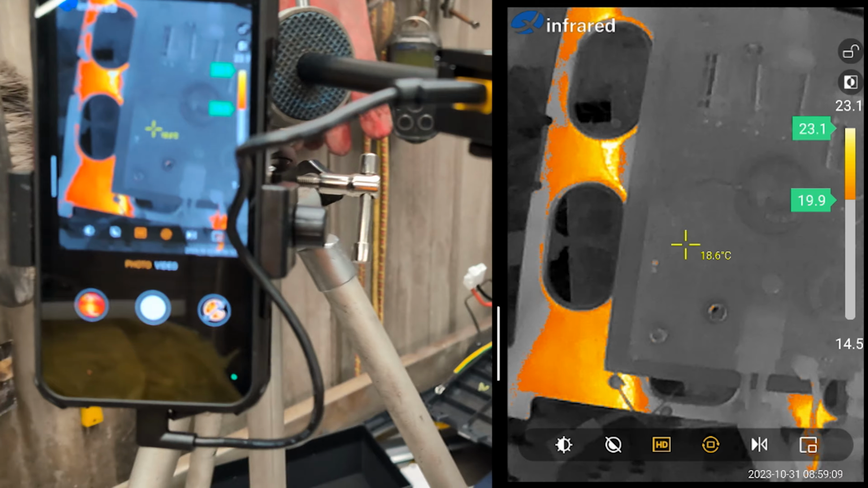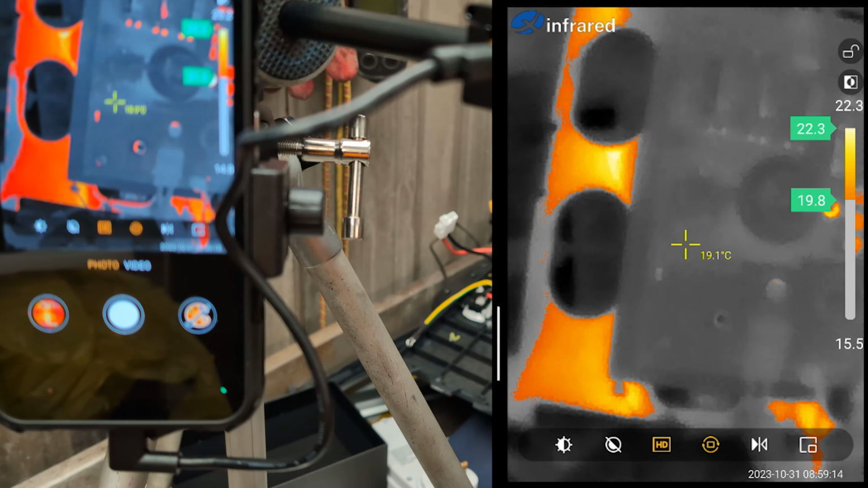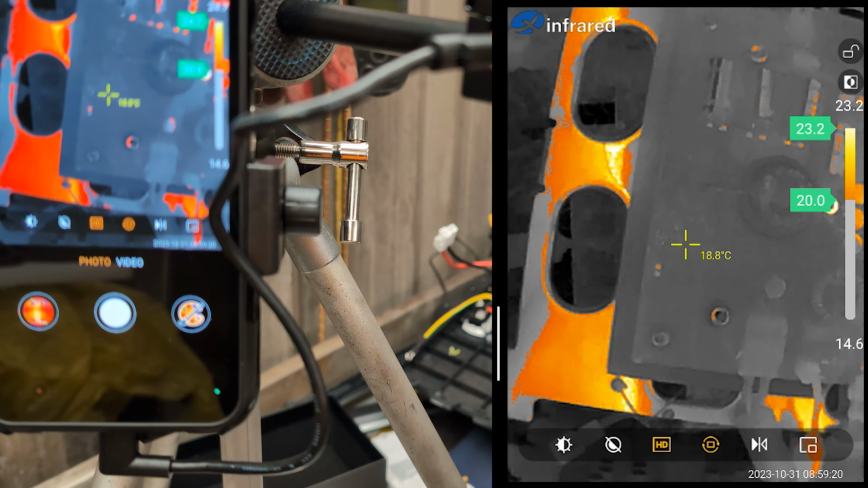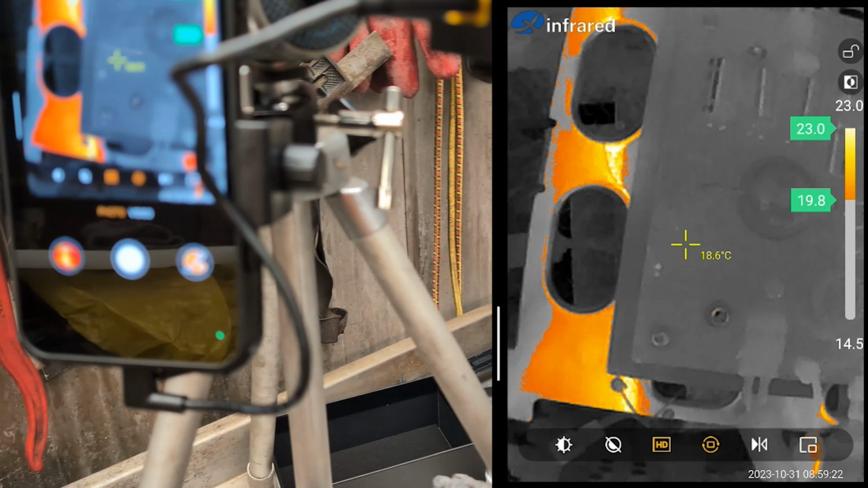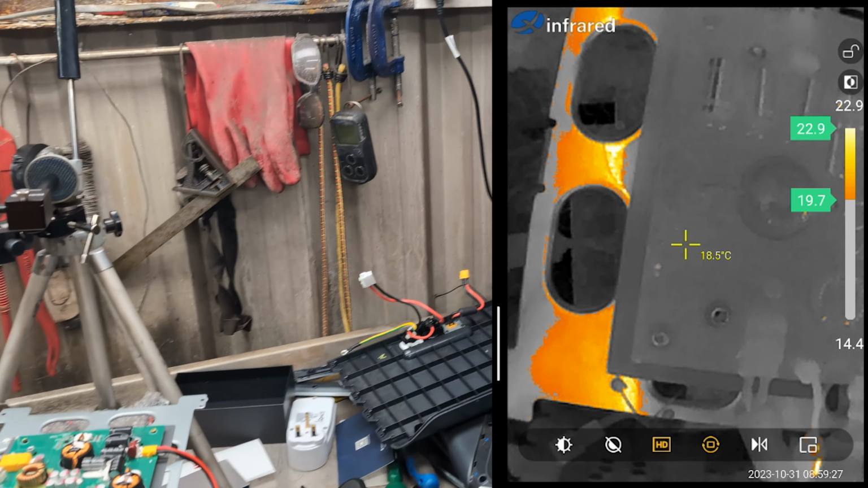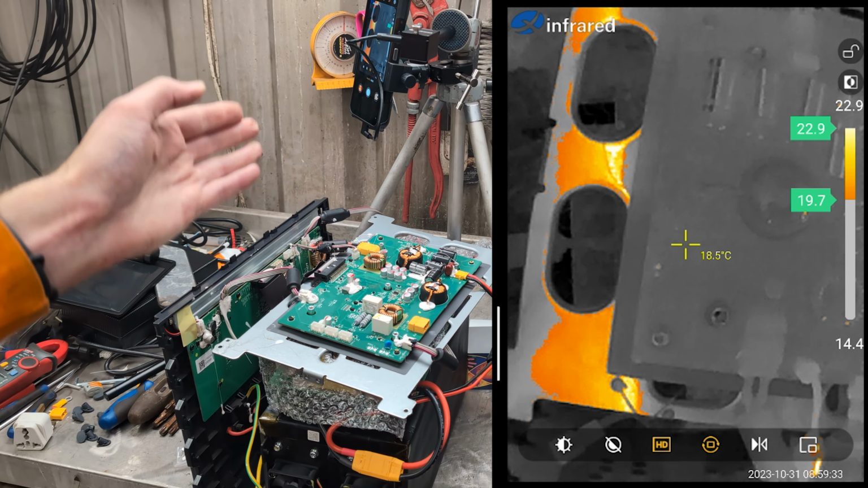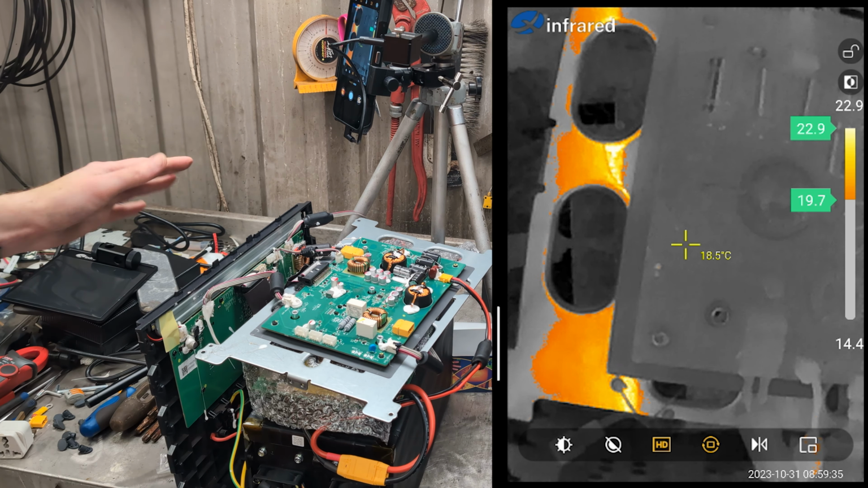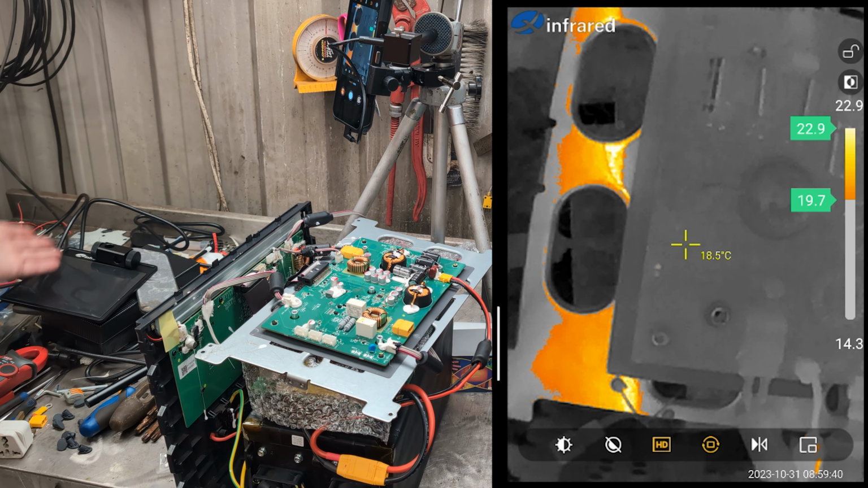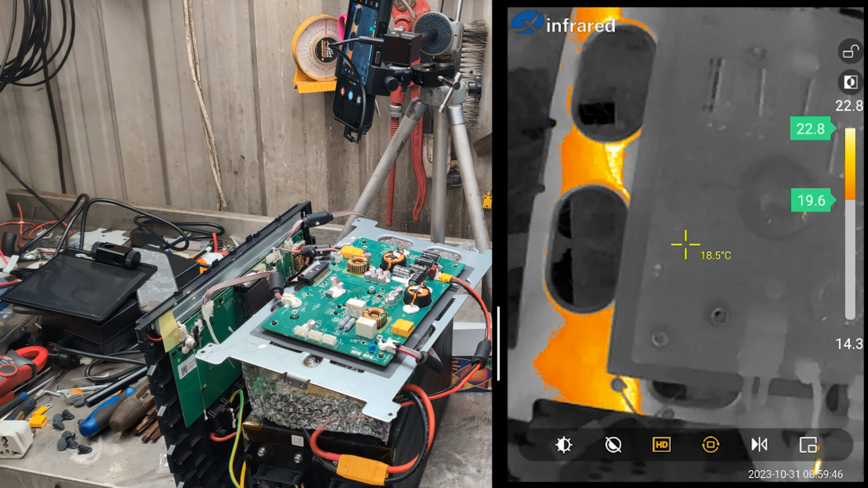If you twiddle the focus, it'll go in and out of focus a little bit. So that's out of focus. That's probably the best you can get. Oh, you can actually see my reflection on the board. Now, if we could get the tripod even closer, you would be able to get basically those SMD component level temperatures. If you were to hold it steady enough on its little, what do we call this? Not a tripod, is it? It's not a tripod, it's only got one leg. A stand, it's a little stand. You could zoom in on the teeny tiny little components.